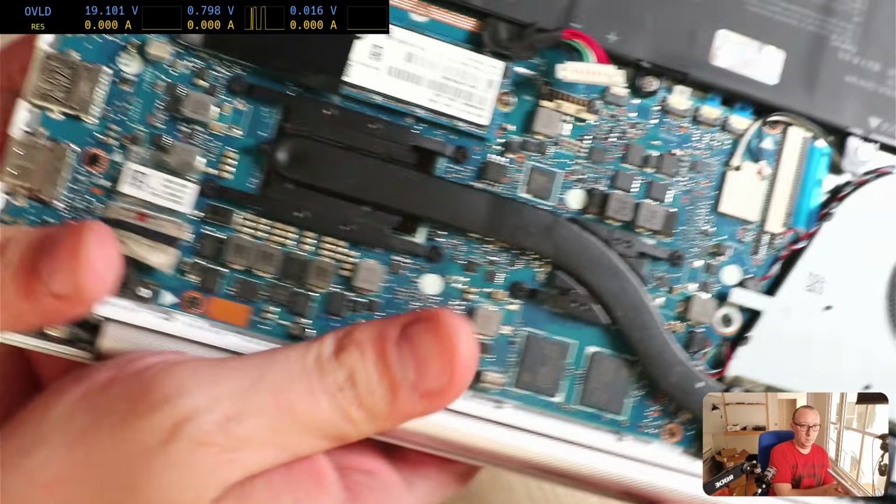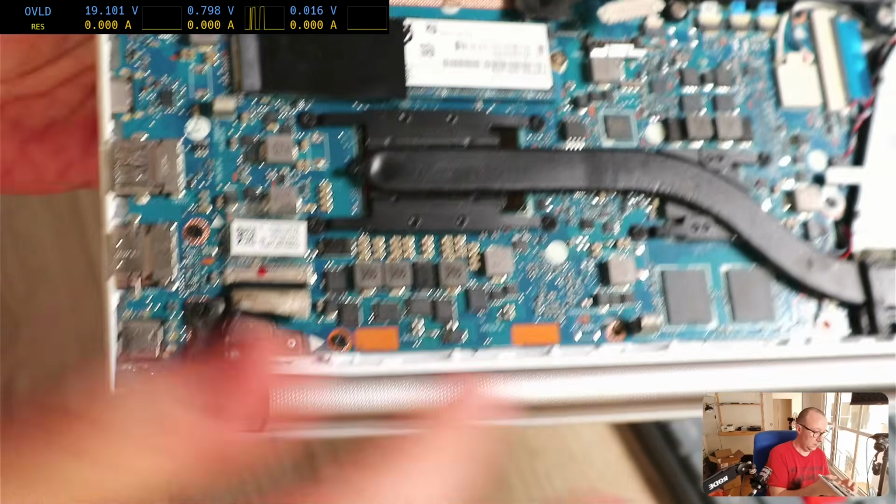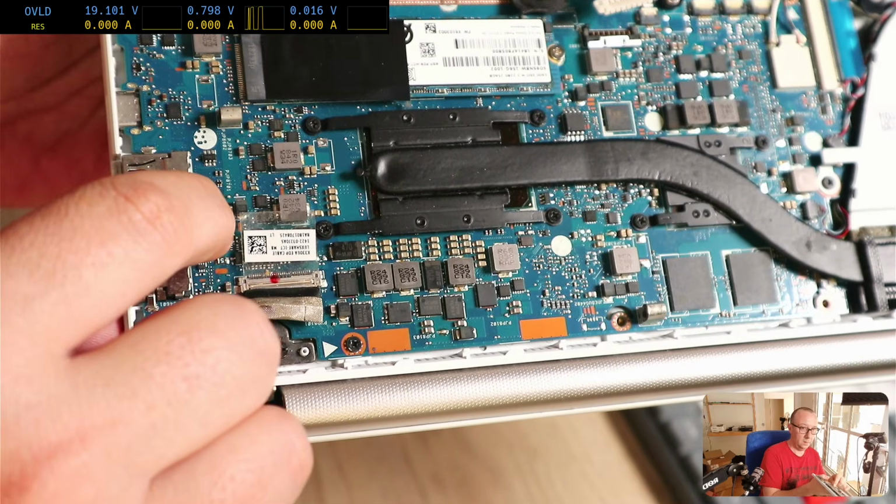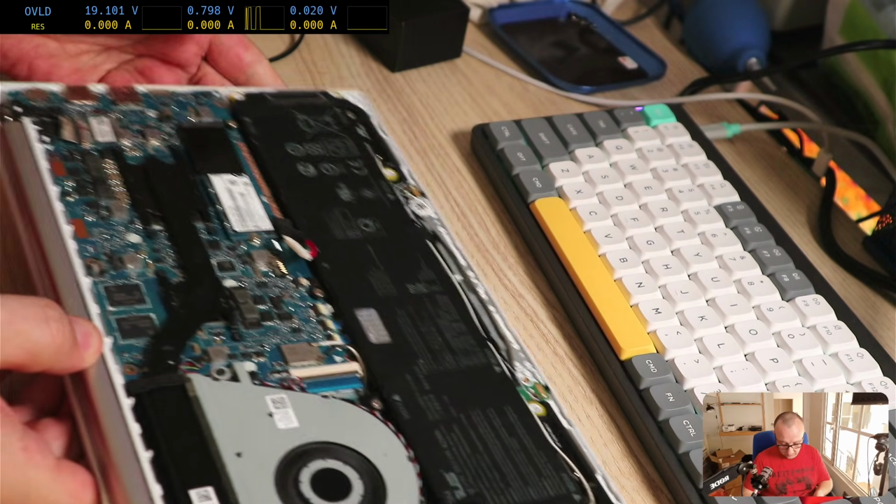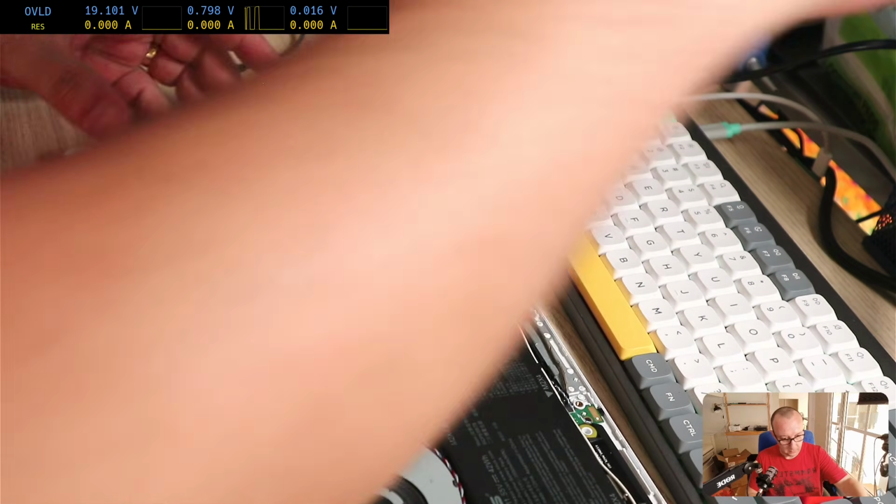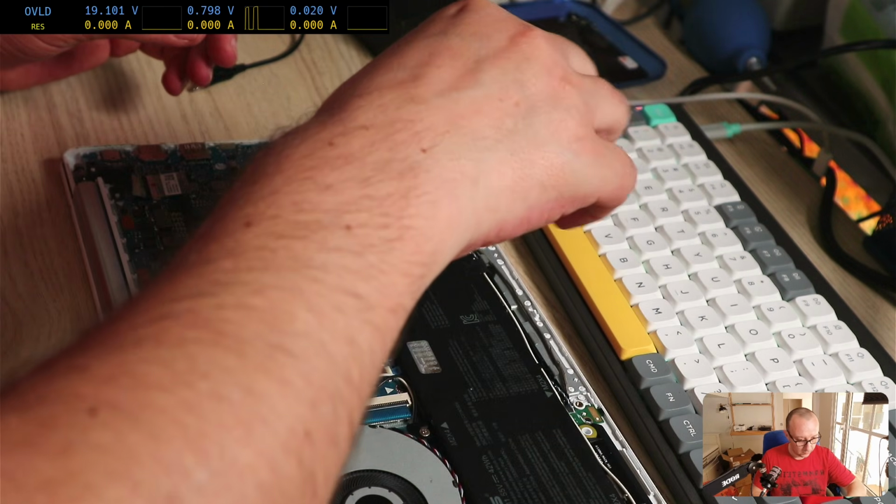So if we look here, it's the capacitor which is right here, that small one, and that's on the main power rail.